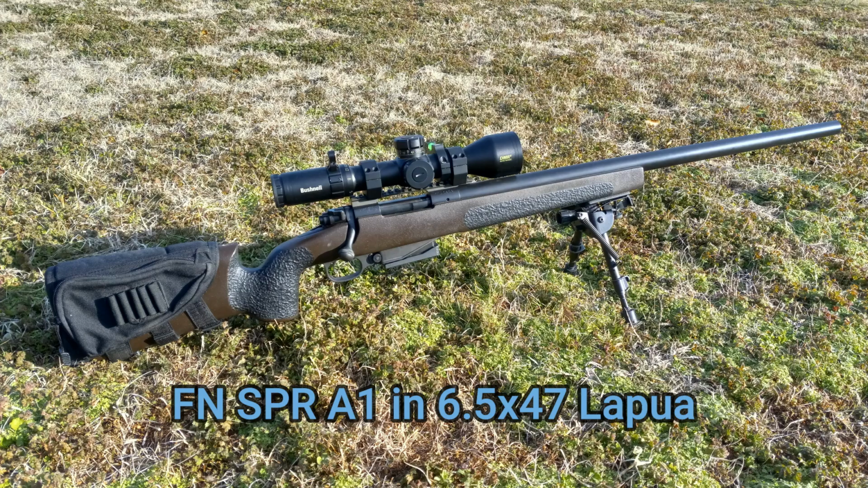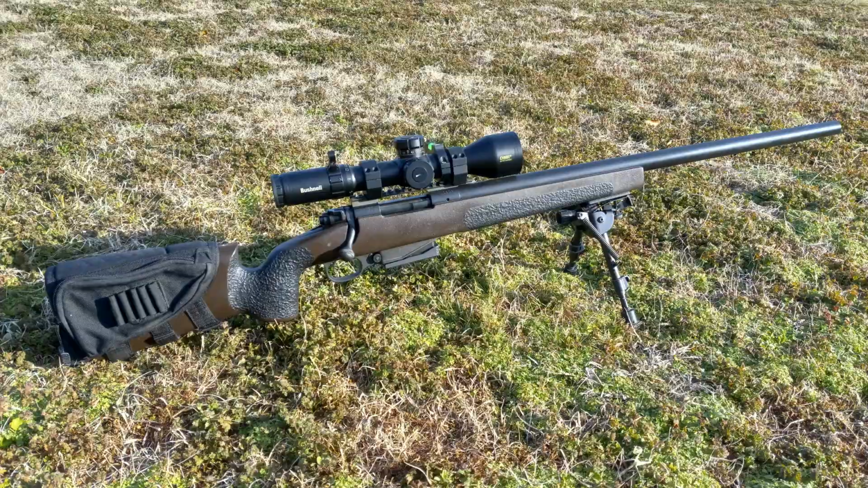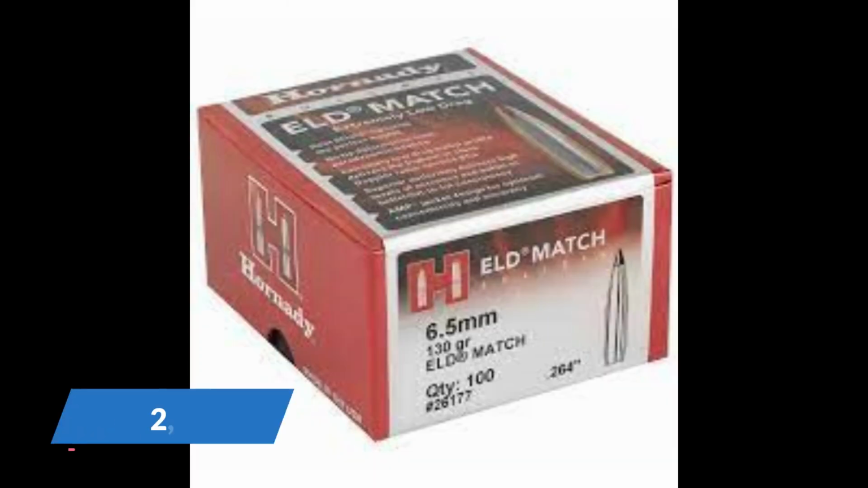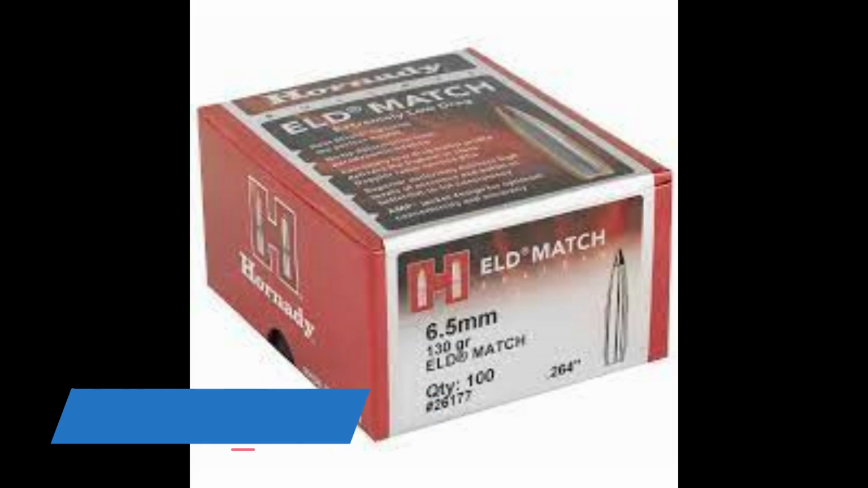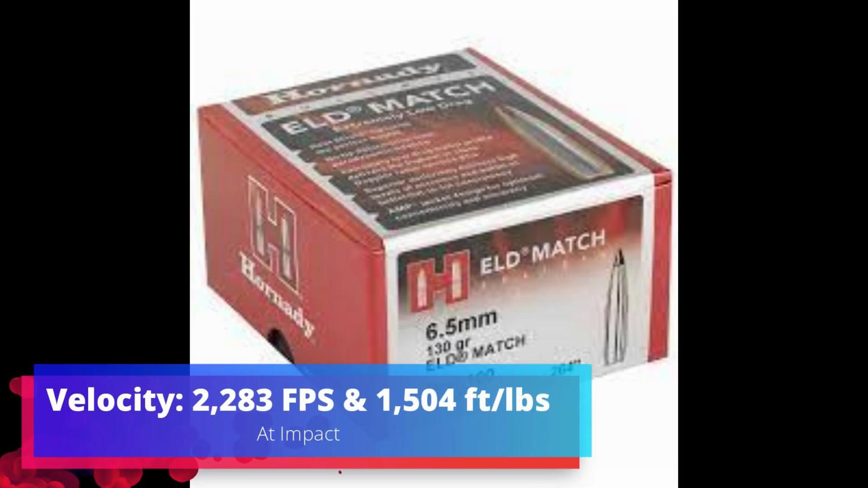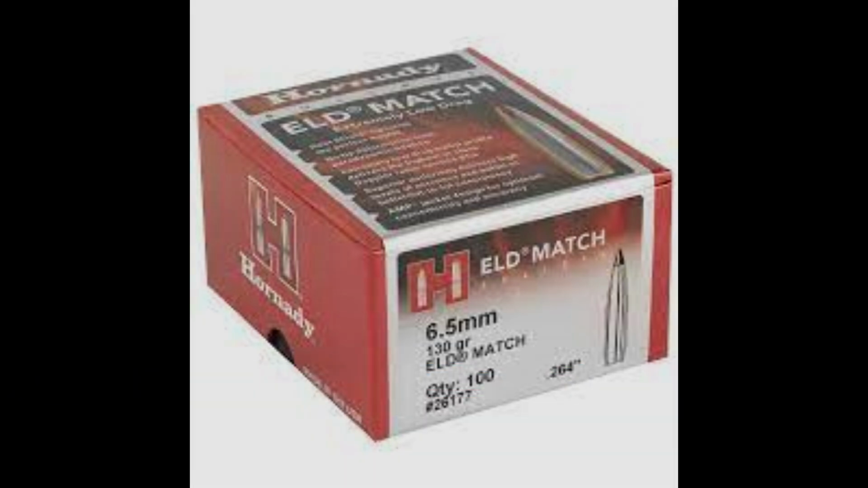For those of you who are wondering what I'm using, I still got my 6.5x47 and my FNSPR, and I'm still using these 130 grain ELD Match, which coming out of the muzzle is about 2,705 feet per second, and you can see right there about what it does at 275 yards.